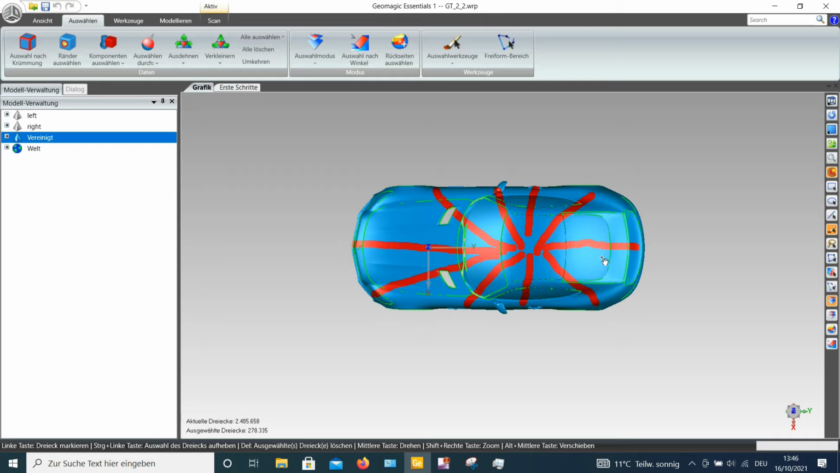For example, if you would try, in opposite, to go on the car from here to there, you will have, from the back to the end of the car, a really big deviation, because the errors in alignment of the scans are going to sum up over the different views of your scan field.